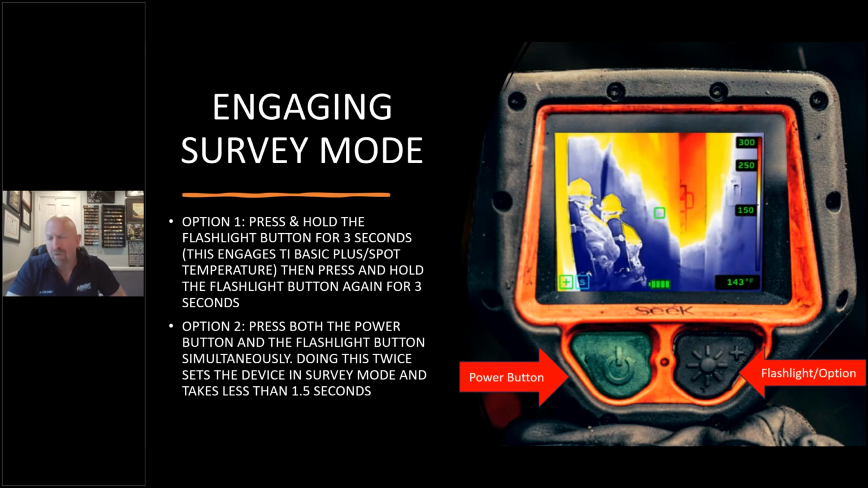The majority of firefighters I've met around the world have one universal trait. They're not very patient. So to make it easier, they have a simple quick change by pressing the power button in option 2 and the flashlight button simultaneously. Click it one time, you'll go from TI Basic and you'll turn on the spot temperature. Click it again and you'll be instantly in survey mode. Takes you about a second or second and a half to do so.